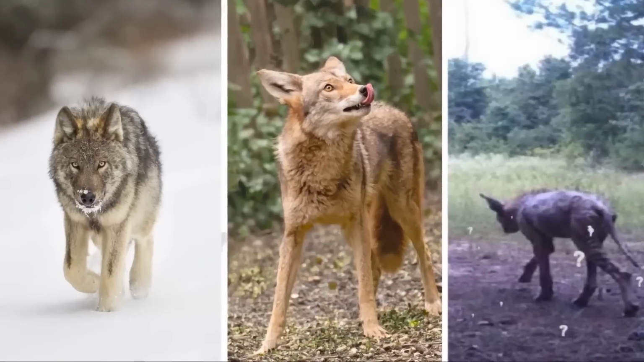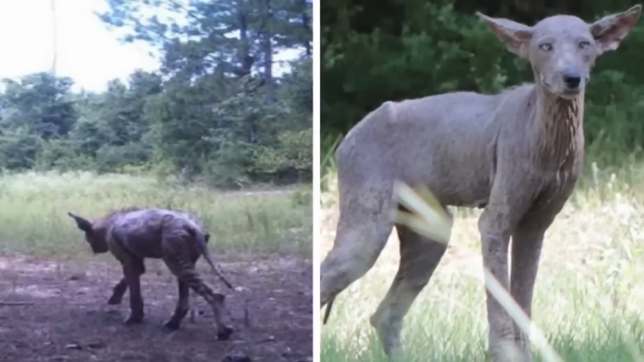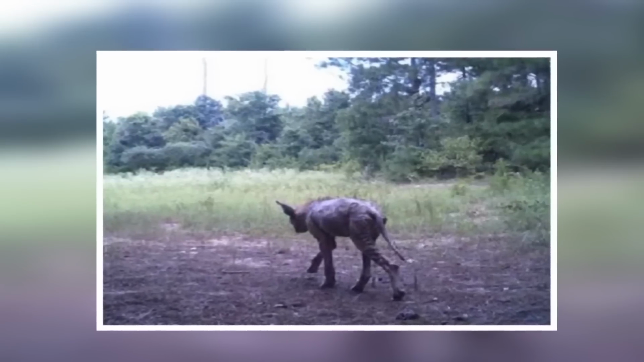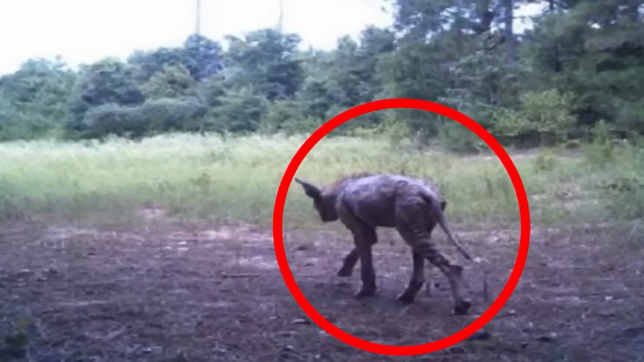A mysterious animal. Is that a wolf? A coyote? Or is that what we think it is? A chupacabra. Considered as a fearsome but non-existent creature, they are the scariest of all. And what if this is a real one? What if they are real? Because the hunched back and the other things are pointing to the fact that it might just be one.